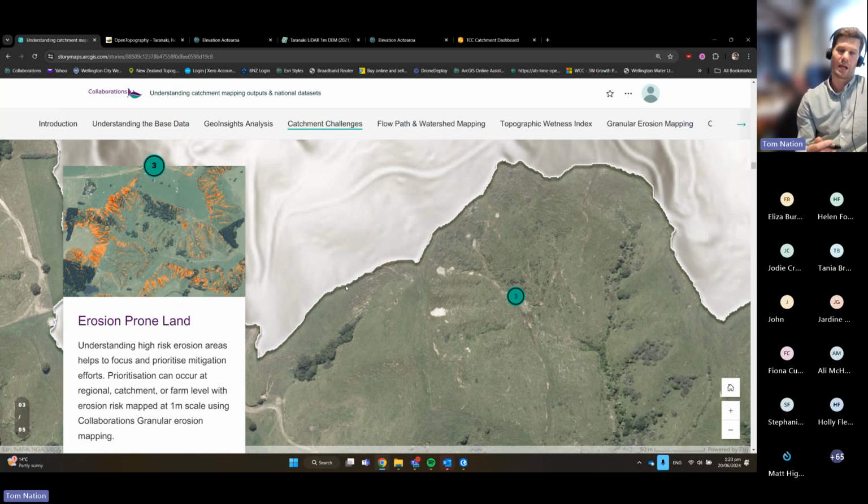And what's really powerful now is, as you've seen, a lot of the country has this high resolution elevation modeling carried out. So we can produce some of this erosion modeling and risk-based erosion modeling at a really high resolution, which is quite powerful, particularly at the closer, farm scale.